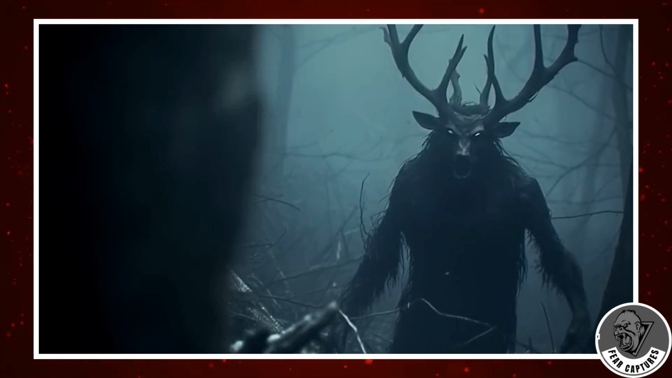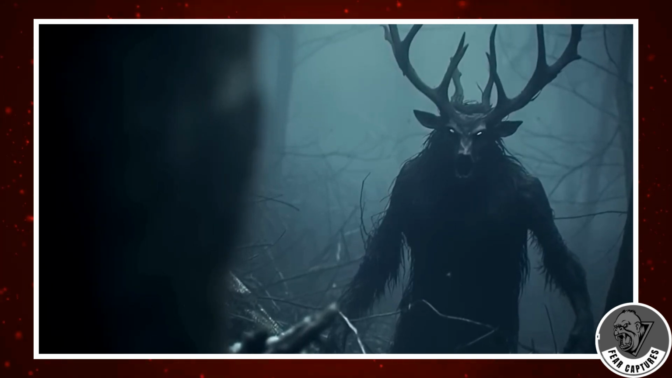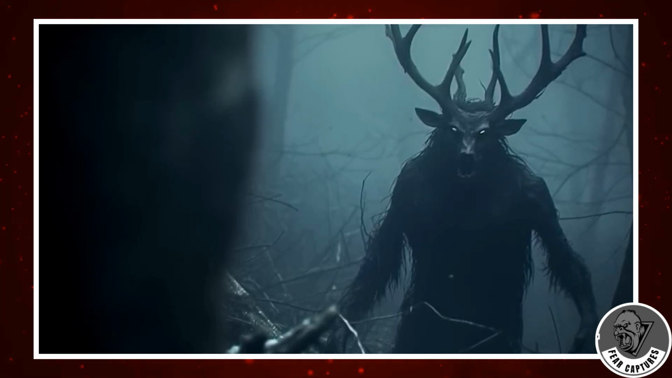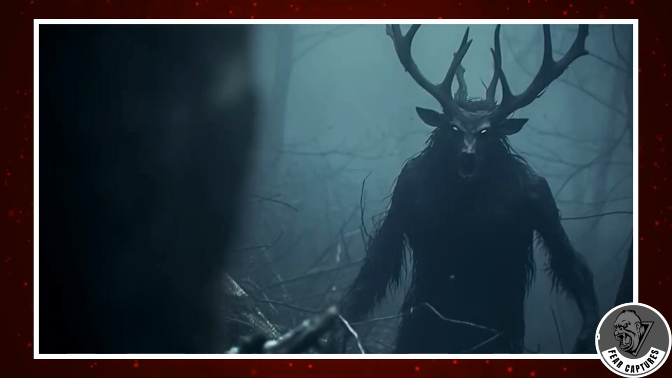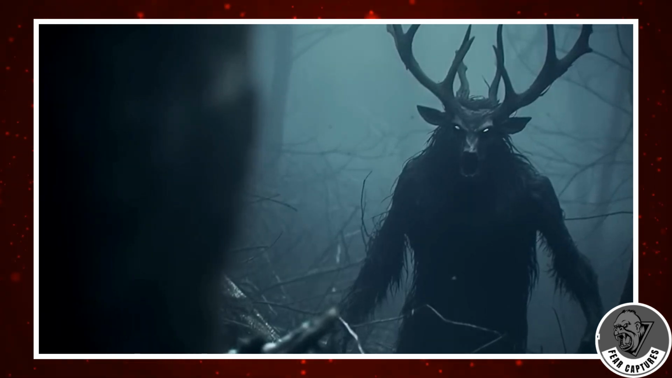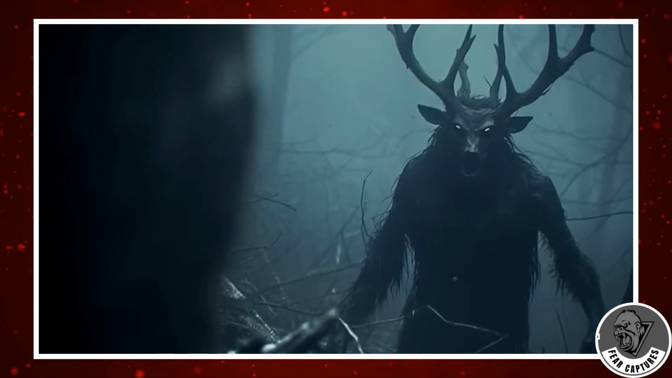Rick told his friends, but most didn't believe him. Some thought he was joking, others blamed it on booze. Only a few understood his fear. Over time, he learned to cope, hunting less and avoiding that part of the woods. He'll never forget that creature, the terror it brought, and the way it changed his perspective forever.